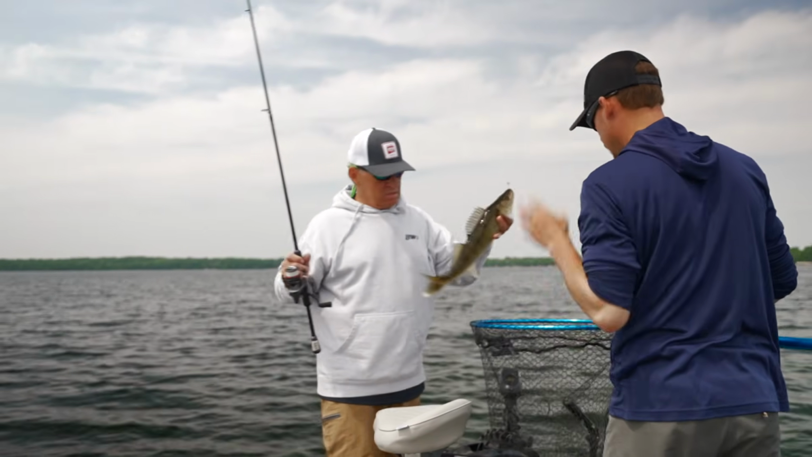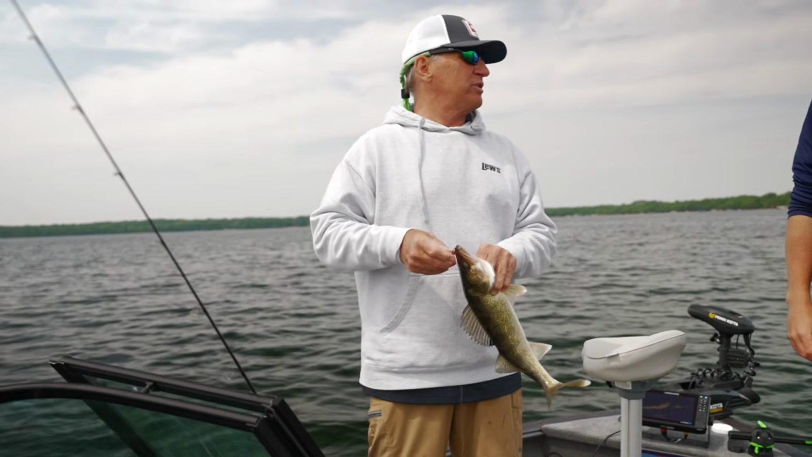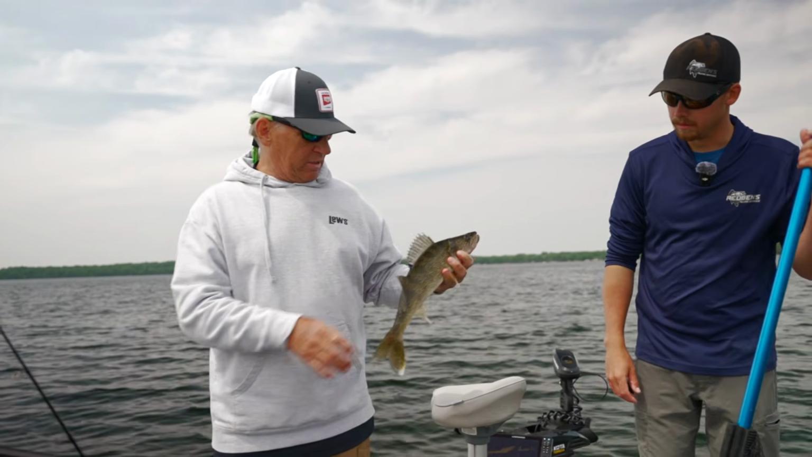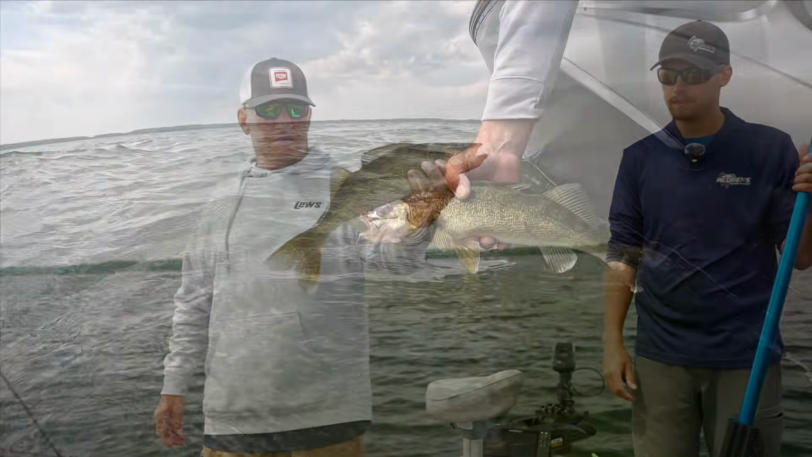Hook that. Same year class. I shook the jig like you said you've been doing, instead of hopping it, and he ate it. That's probably an eater, huh? Yeah, if we were eating. Yep, 16, 17 incher maybe. 17.